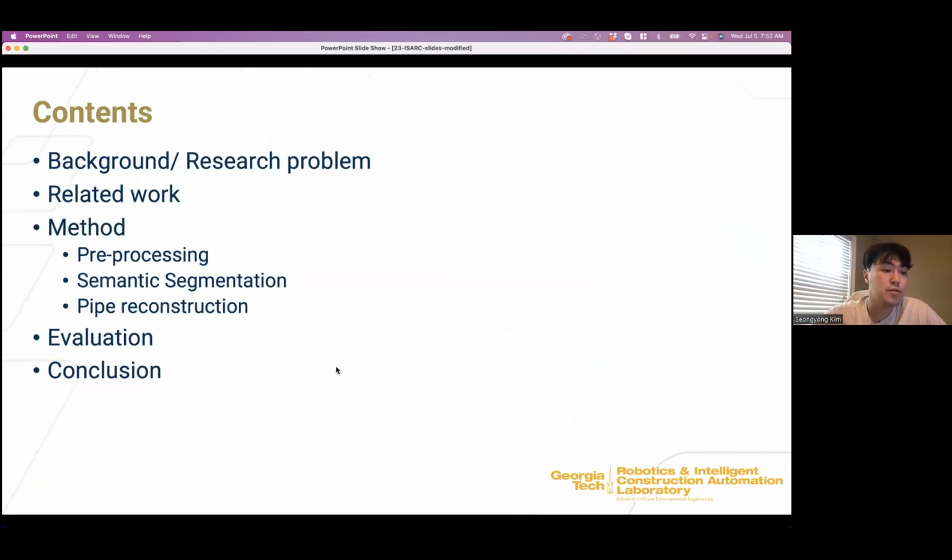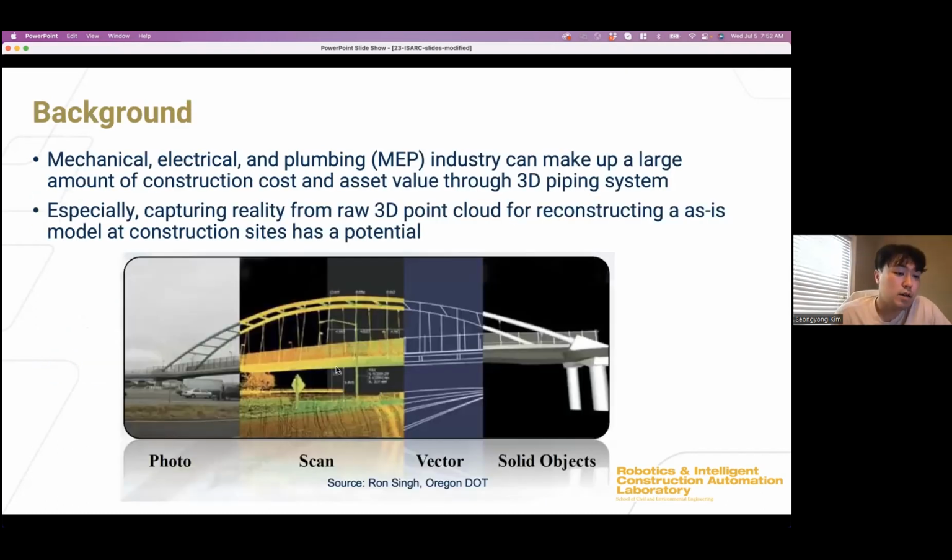First of all, I will go through the background on the 3D piping system in the construction site and the research problem that we have focused on, related work, and our proposed method of reconstructing the piping system, starting from the data preprocessing, the semantic segmentation, and the pipe reconstruction. And then I wrap up the presentation with the evaluation and the conclusion section. So here is the background.